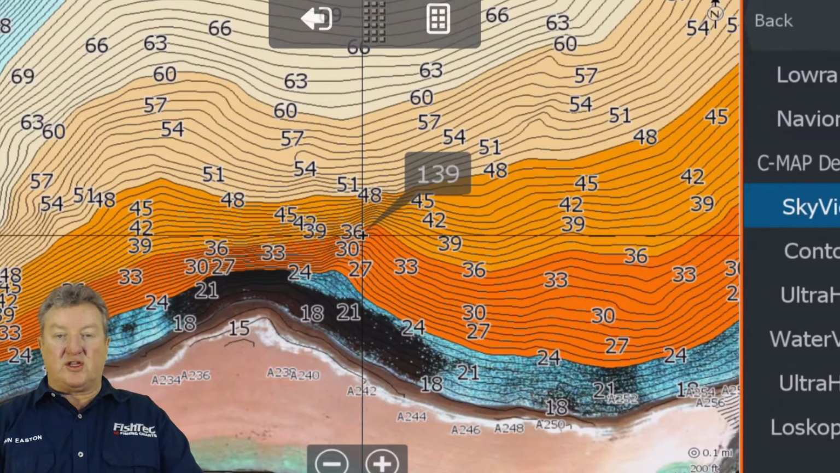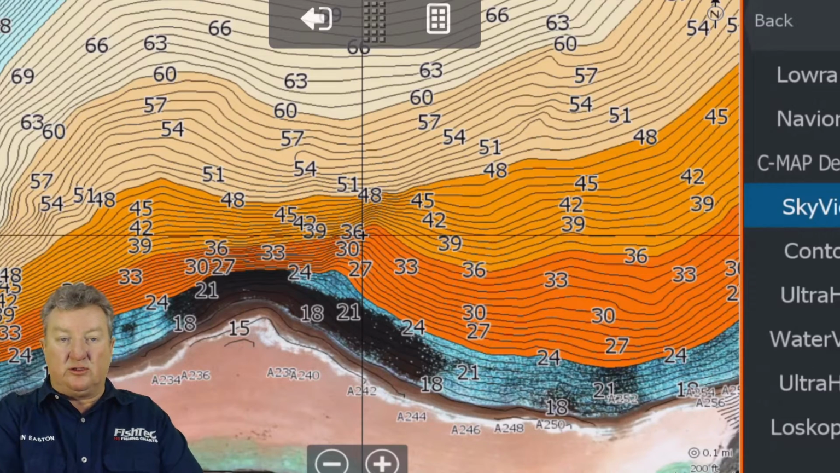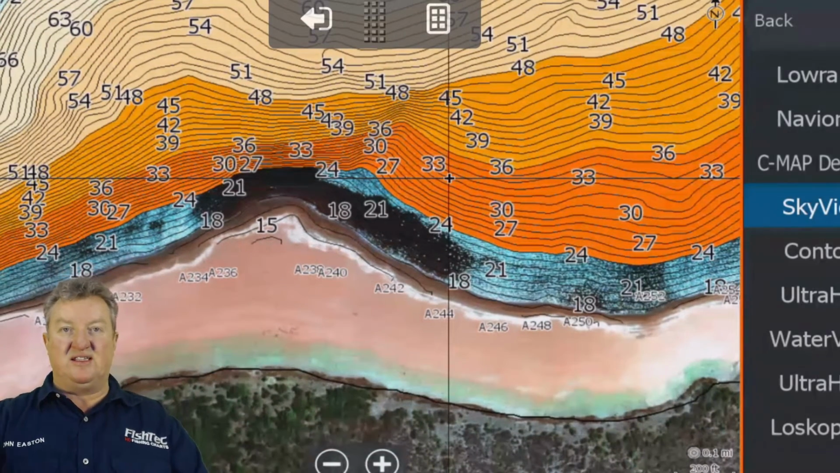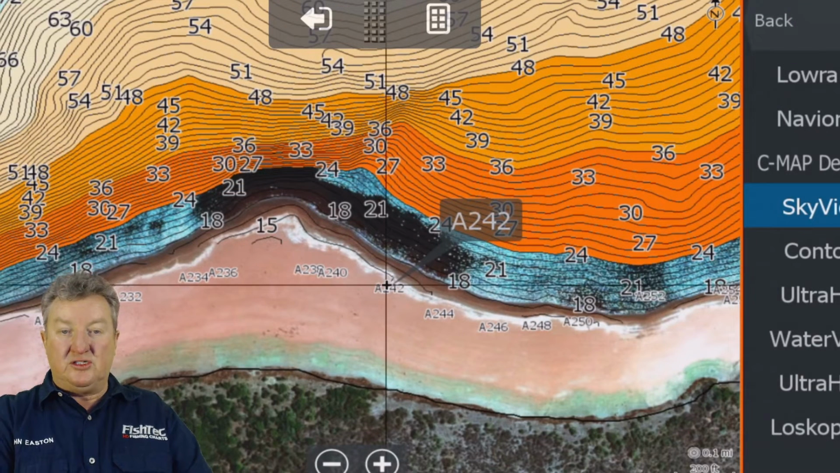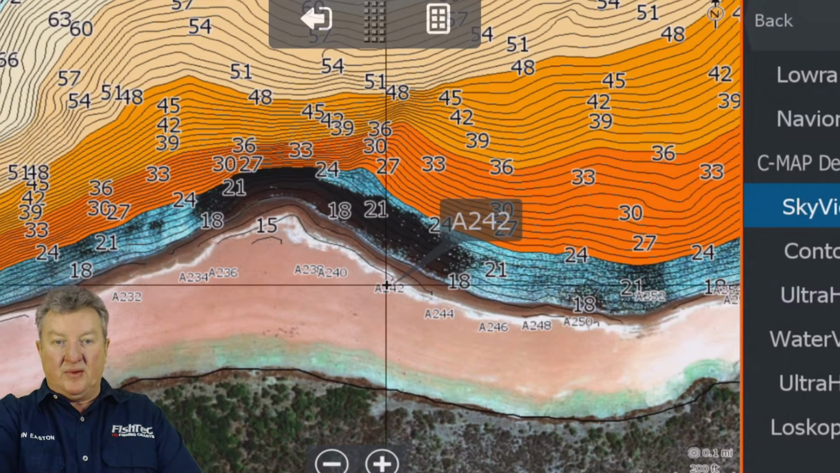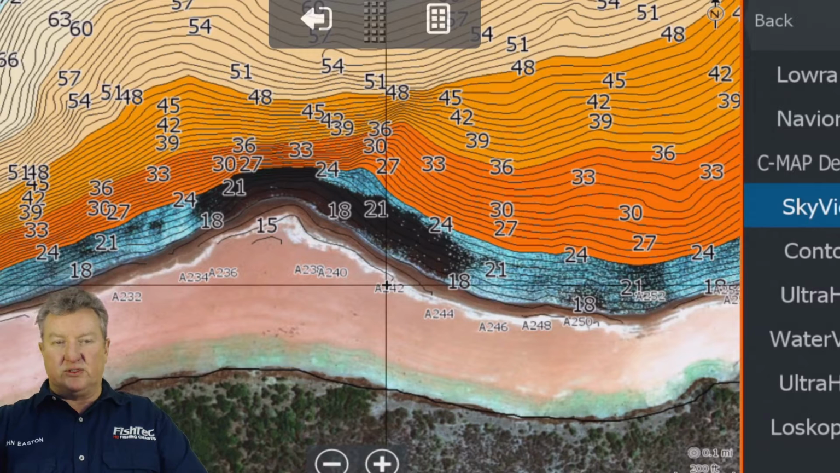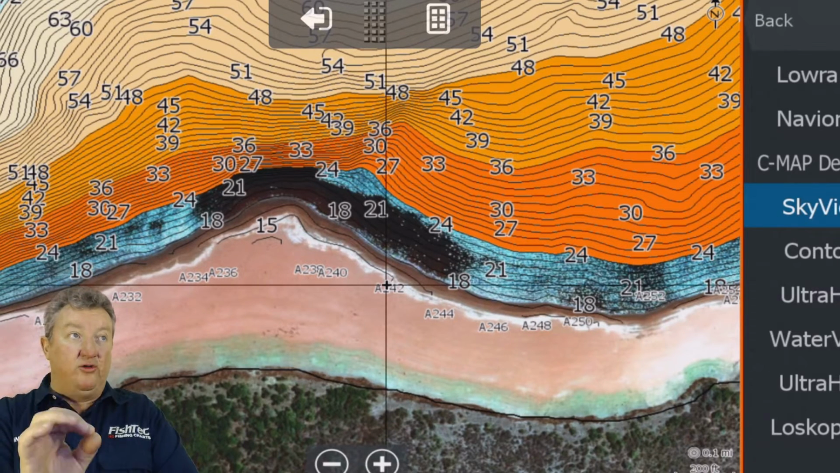So what we've got in the sky view is, I've put some contours in there, so we've got a little bit of contours out there. But as we come up onto the shore, I can already tell you, there's nothing here. This is just sand. So you see all these numbers along the bottom here? These A numbers. A stands for air. I should have made it S for sky, but anyway, it's A for air. And like I said, there's about 700 of these photos.